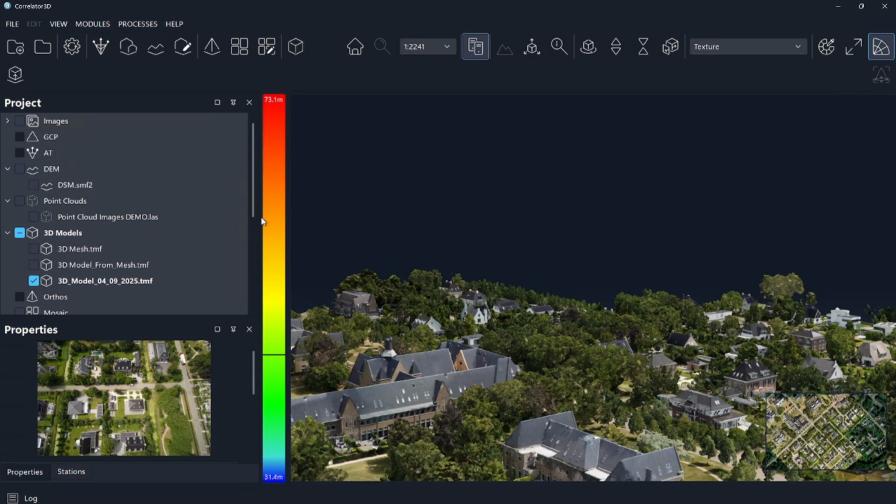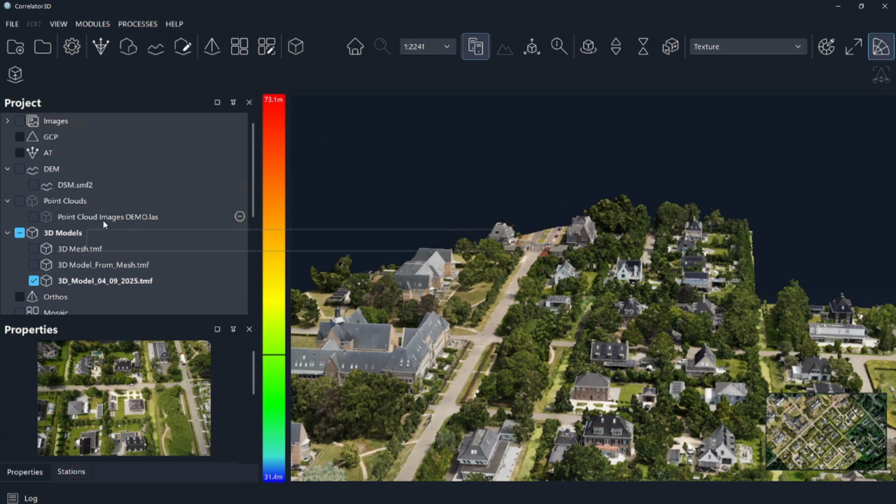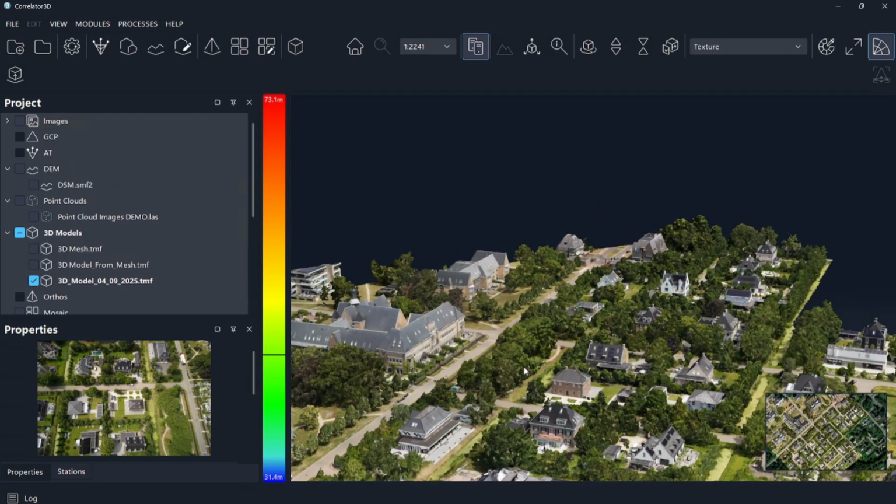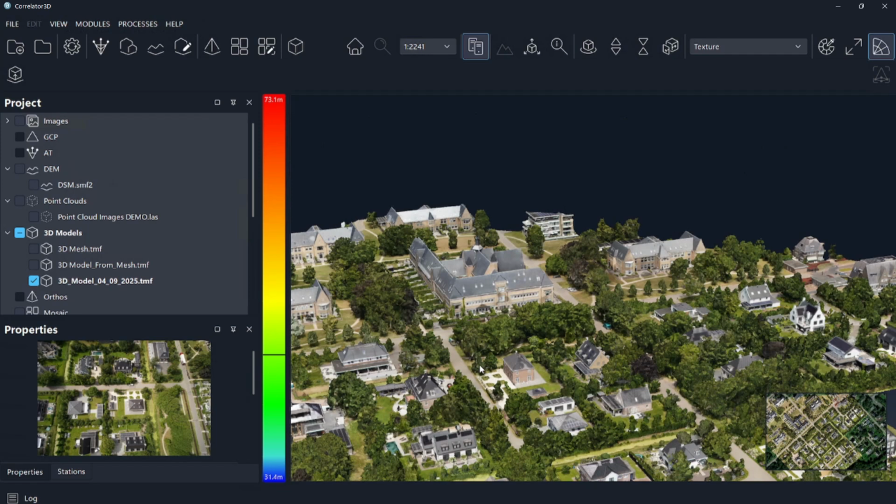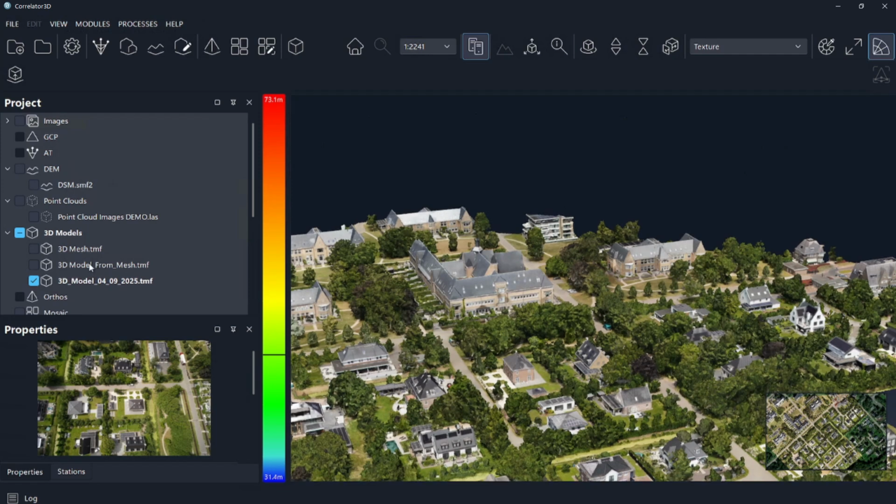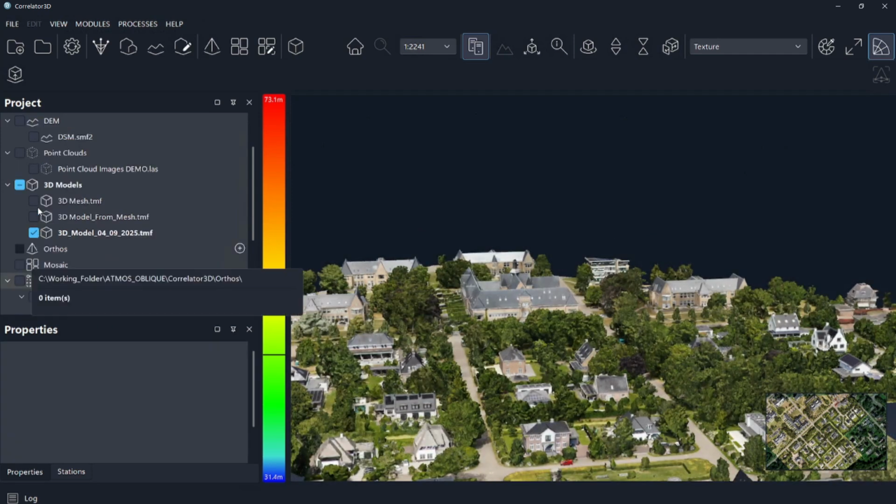And this was produced in the same manner. We simply created the point cloud from the images. This wasn't by importing our lidar. It was basically by creating the point cloud at the same time as our DSM, and then just simply creating our 3D model. With that said, I talked about another workflow where you could potentially just create your mesh.